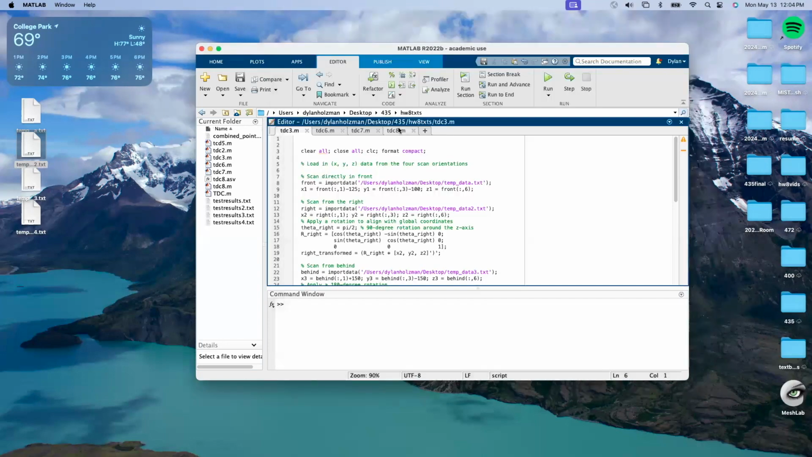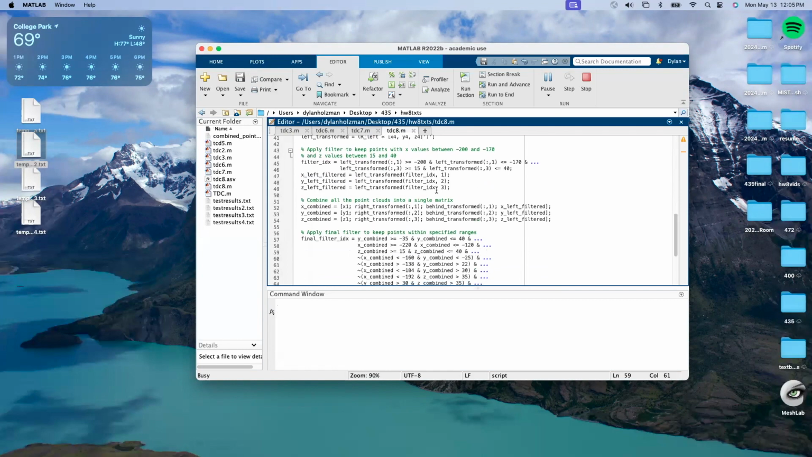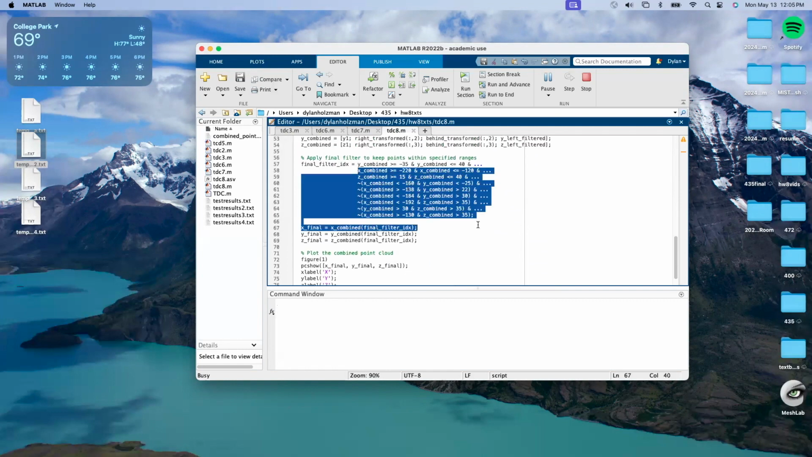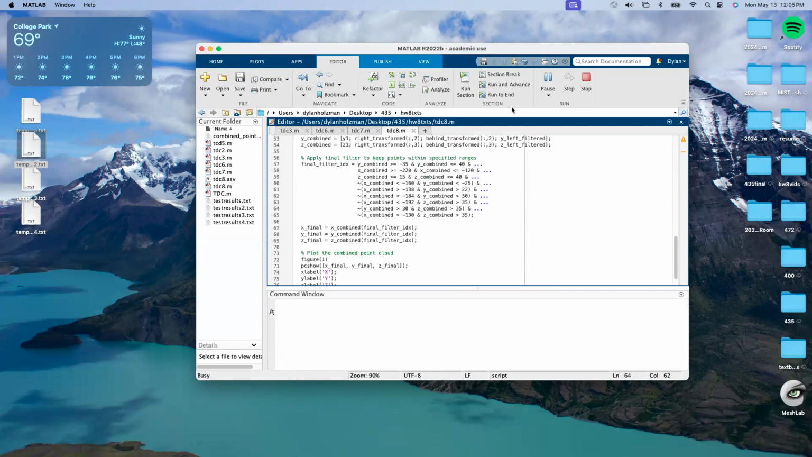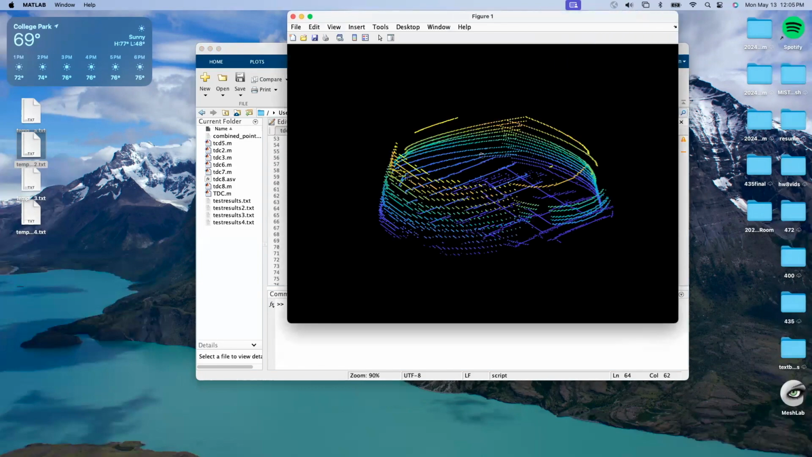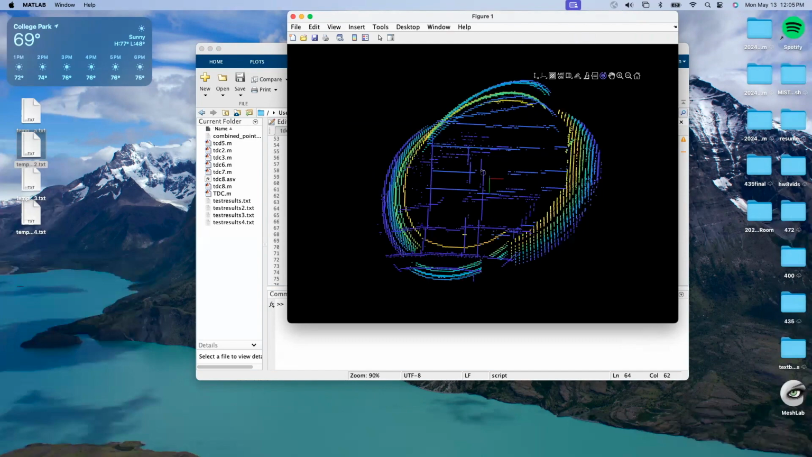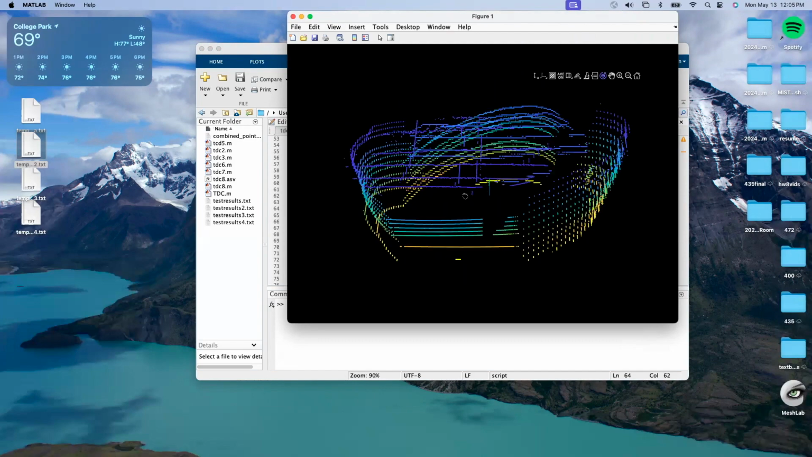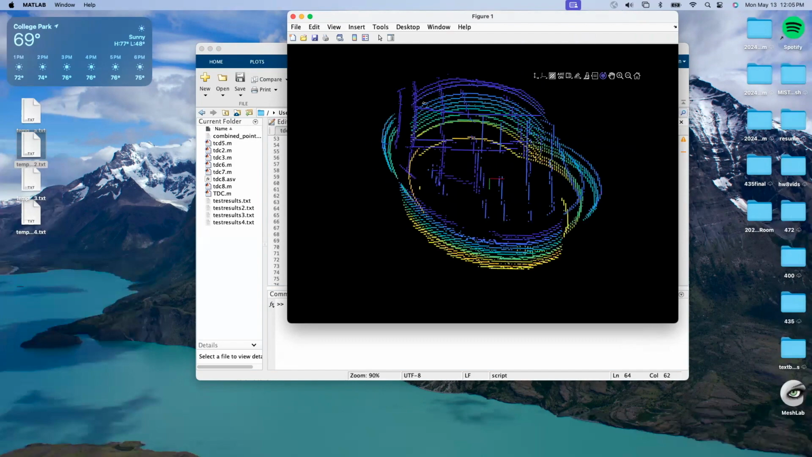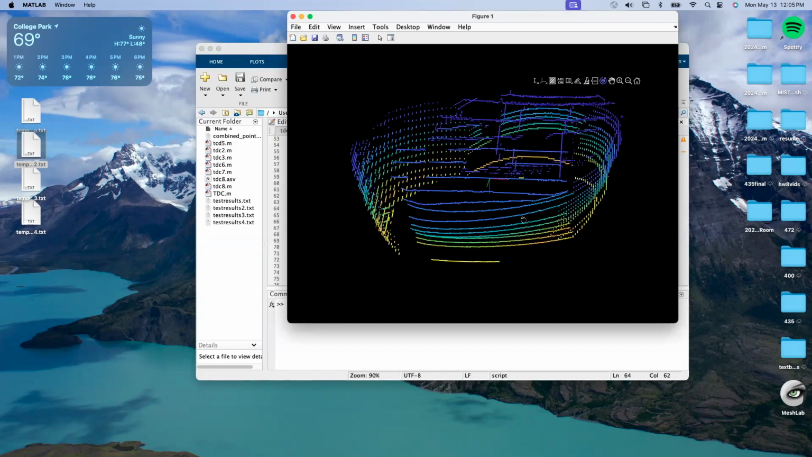So after a bit of work on MATLAB and running through different filters and transforming the data and filtering out just different points that we don't need, the fountain ends up looking pretty good, as you can see here. And it's upside down, but let me rotate that. So now you can see we have all four sides of our fountain and we have the lines going across the top. And then we're going to put this into MeshLab and create a mesh of our target.